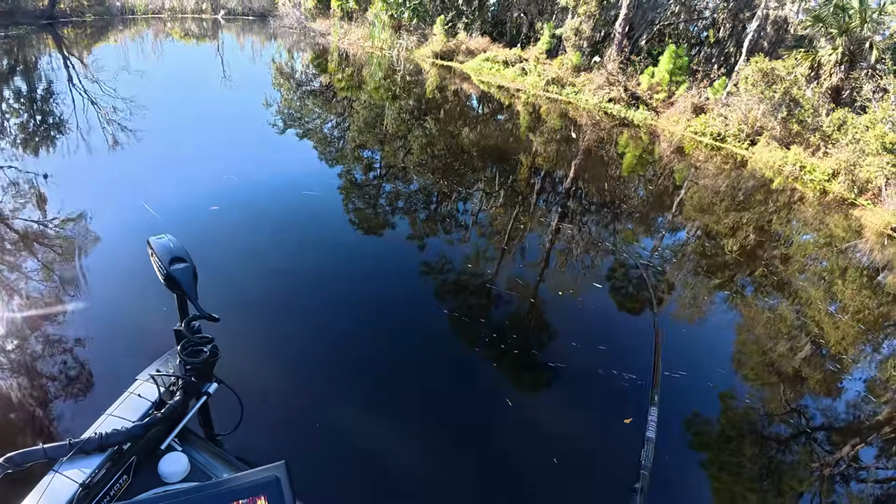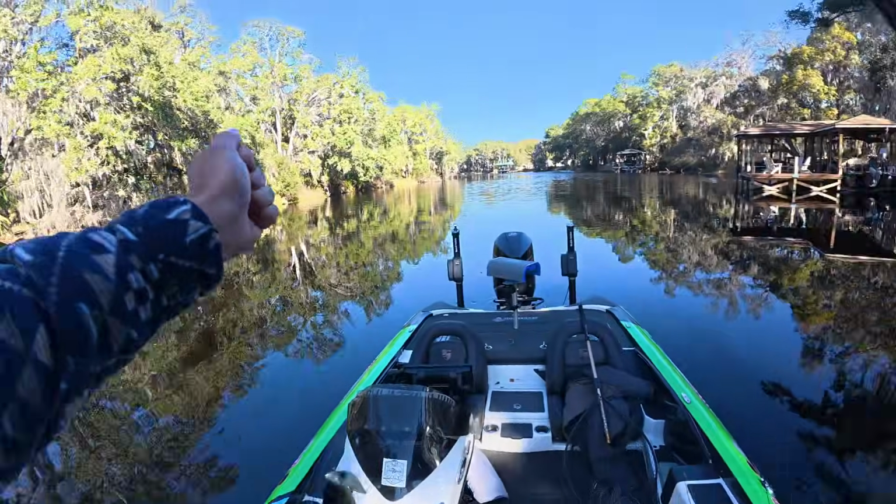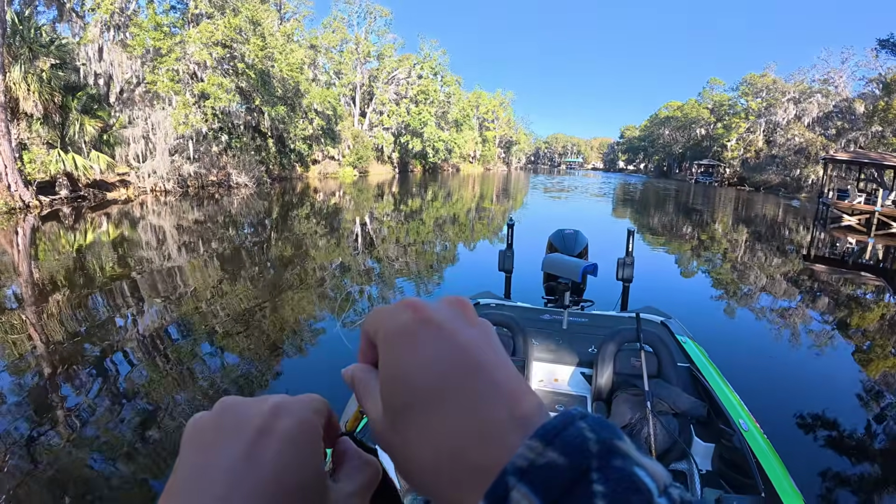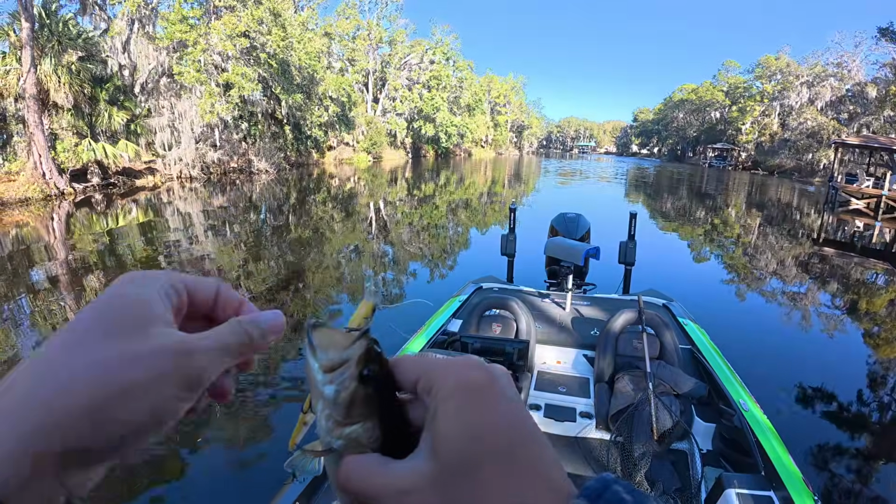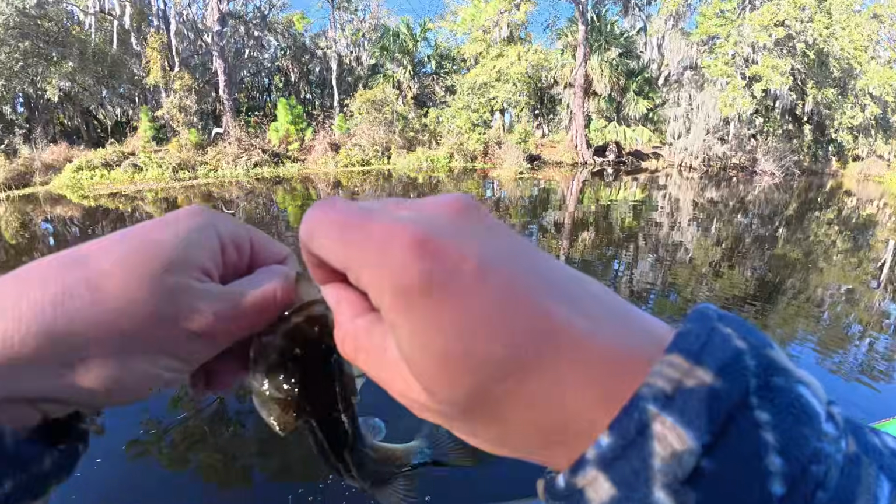Got one, guys. Be a keeper. Not a keeper. Dang it. What the heck? Little ones in here today. I caught 3-pounders out of here. 2 3-pounders. Those are the only 2 fish I saw, just about. Now the only 2 bass I've seen have been these little guys.